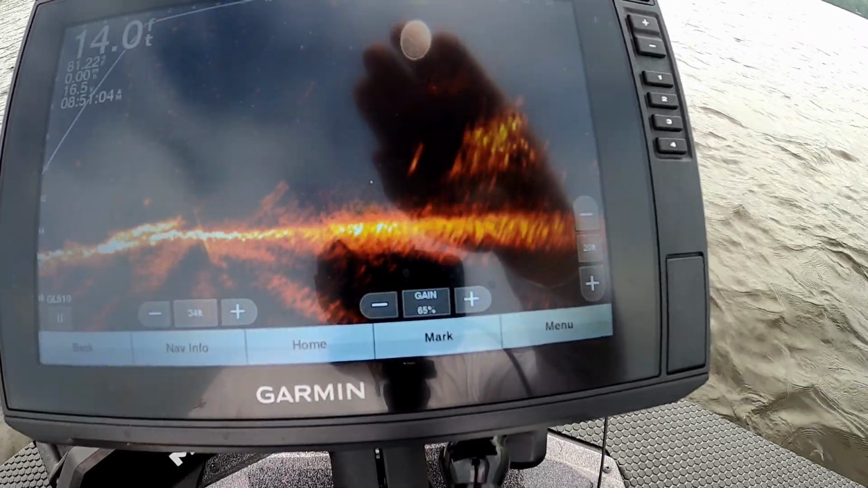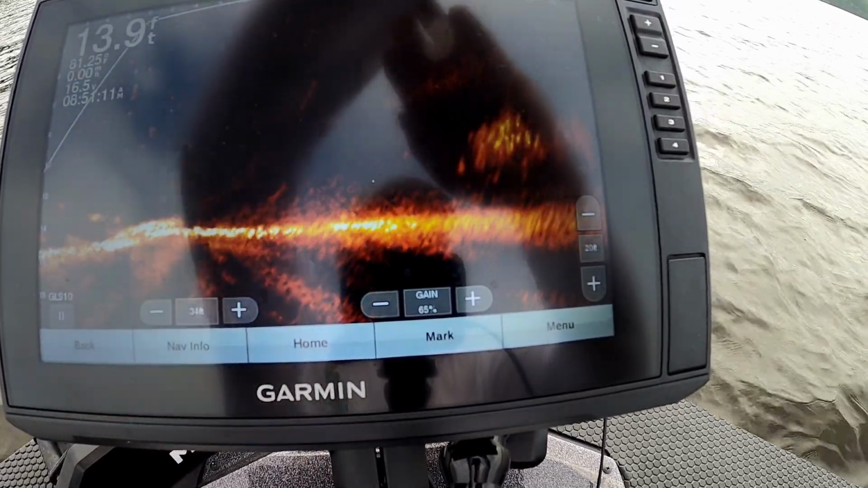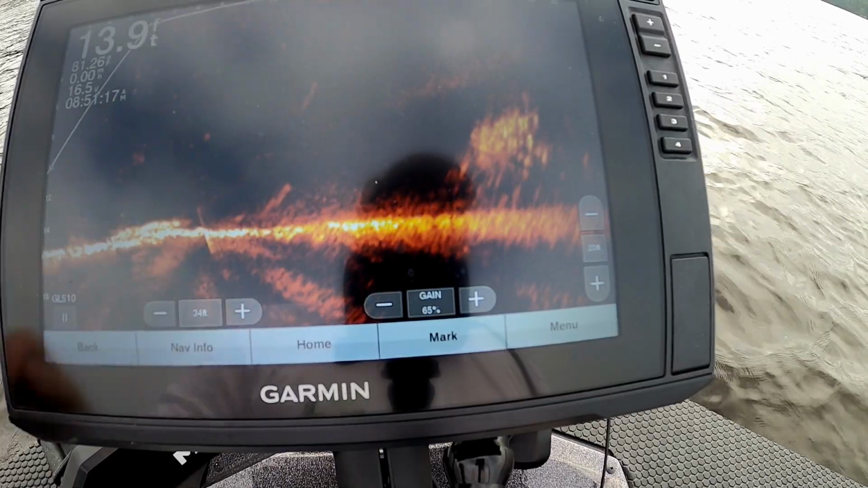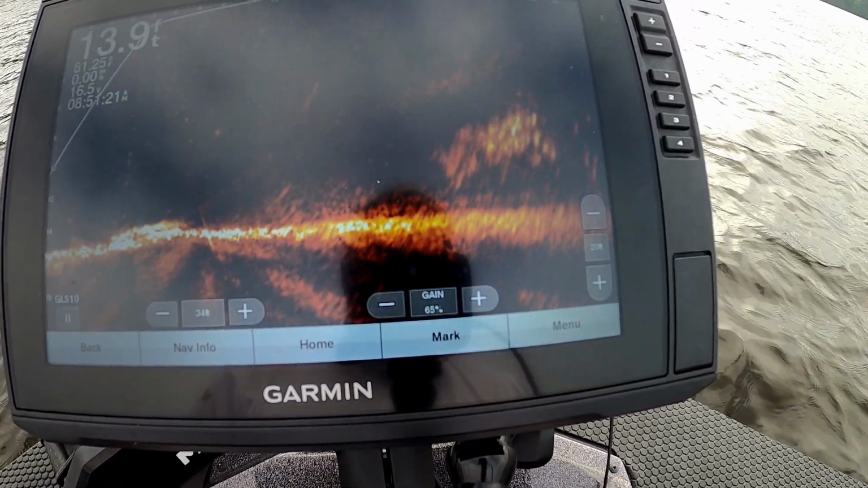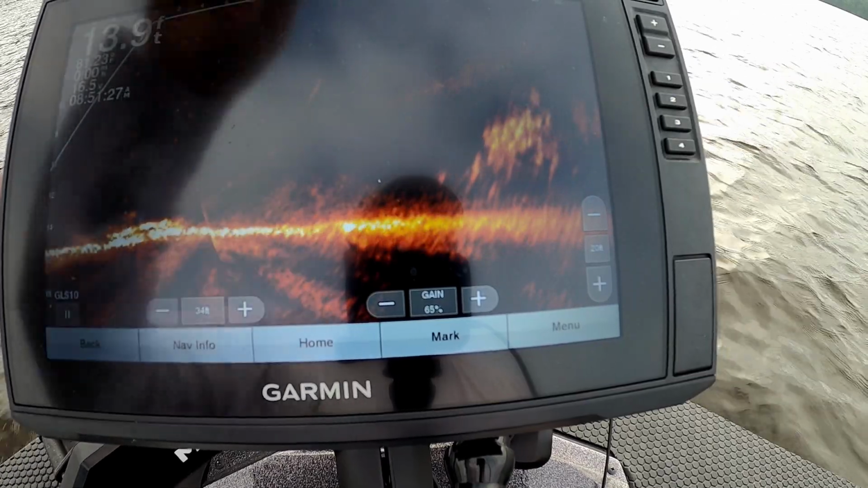Can't tell you what I was really expecting to see. I just thought we would see if we saw any reaction out of these fish whatsoever. Maybe if they come swimming towards the boat or get a little more active. But just eyeballing it, I can't tell that they're really doing anything.